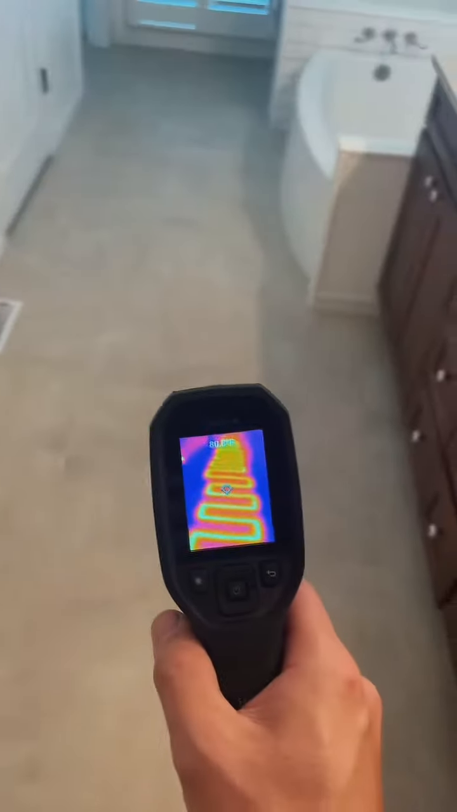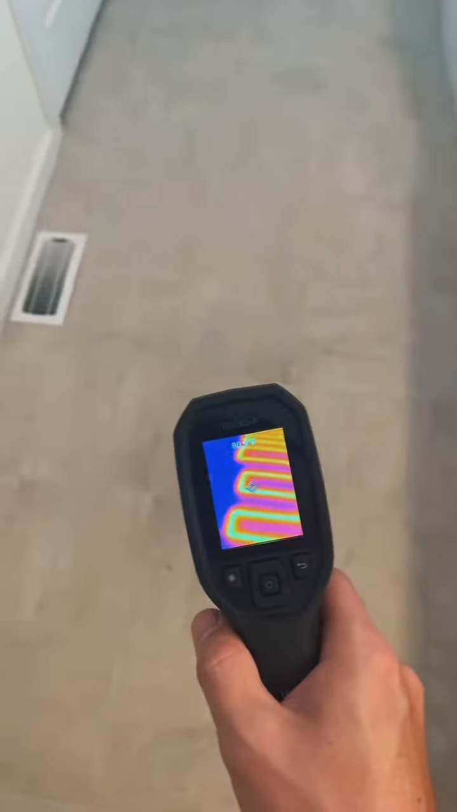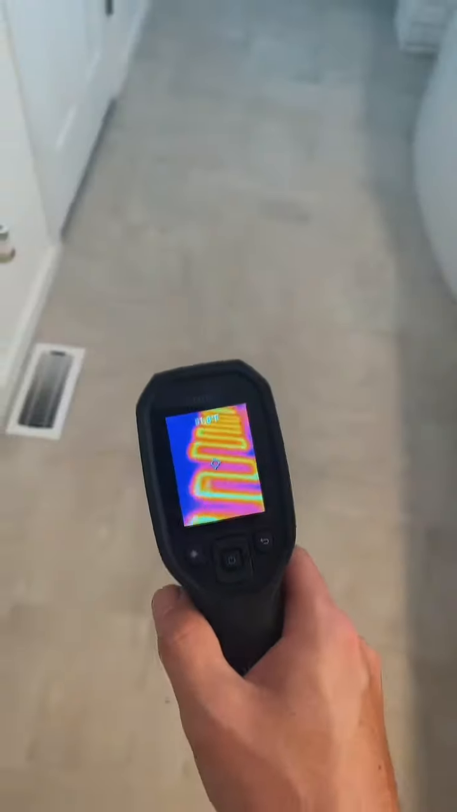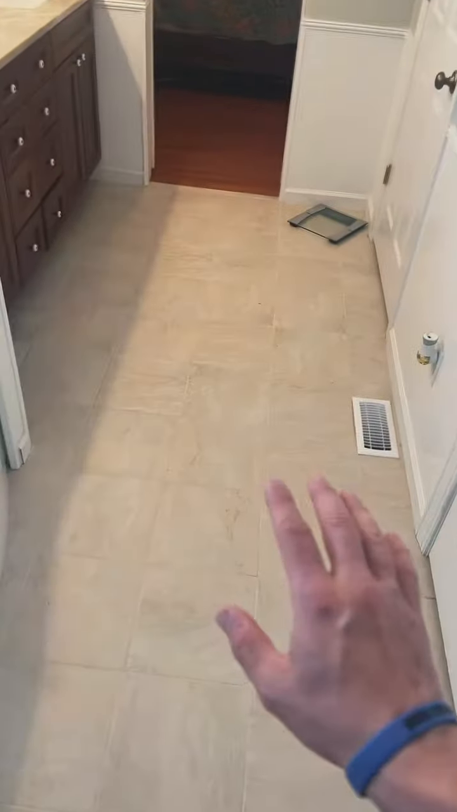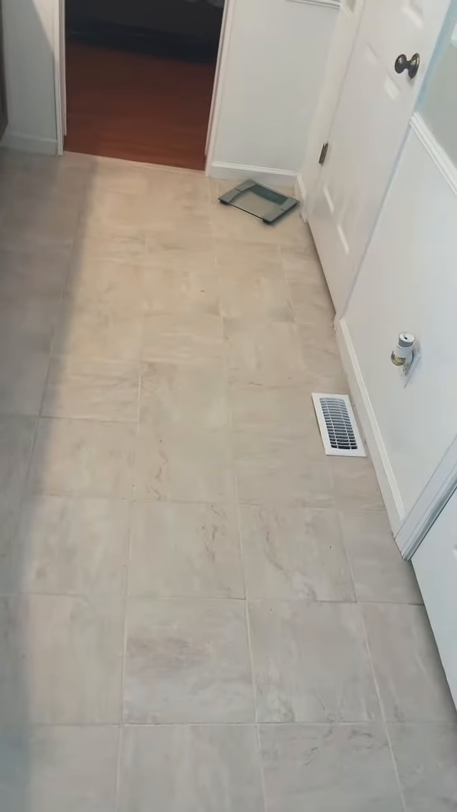So this type of floor is actually an electric radiant heat. As you'll notice, we have one wire that goes all the way up, all the way to the wall. Sometimes you can have a wire mesh, but the most common is just one strand. And that wire is sandwiched between the finish layer and the substrate beneath.